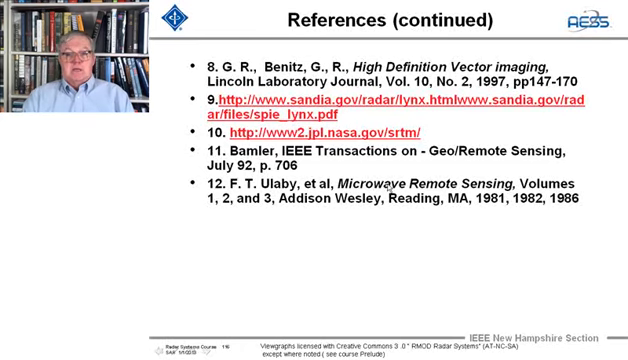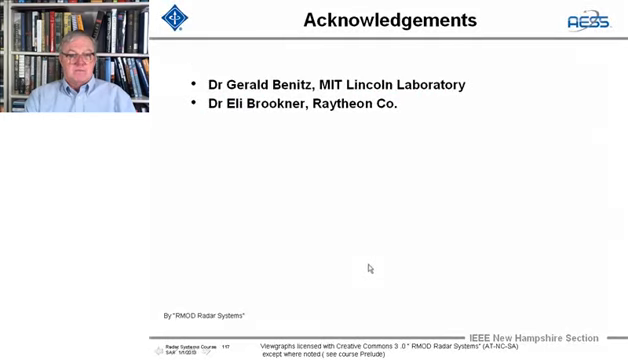He has these 3 volumes out with other authors on microwave remote sensing. They're somewhat dated, in that they're from the 80s, but they contain a lot of useful information. And you can go on and on, but anyway, those are the references.